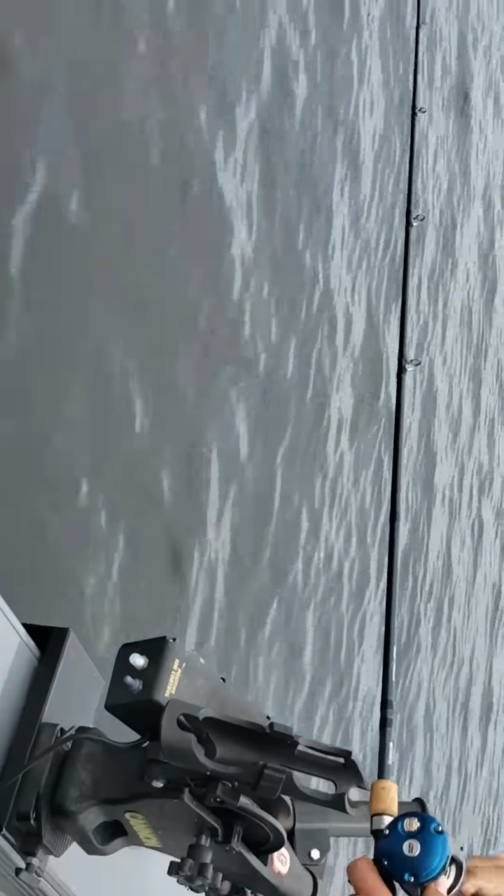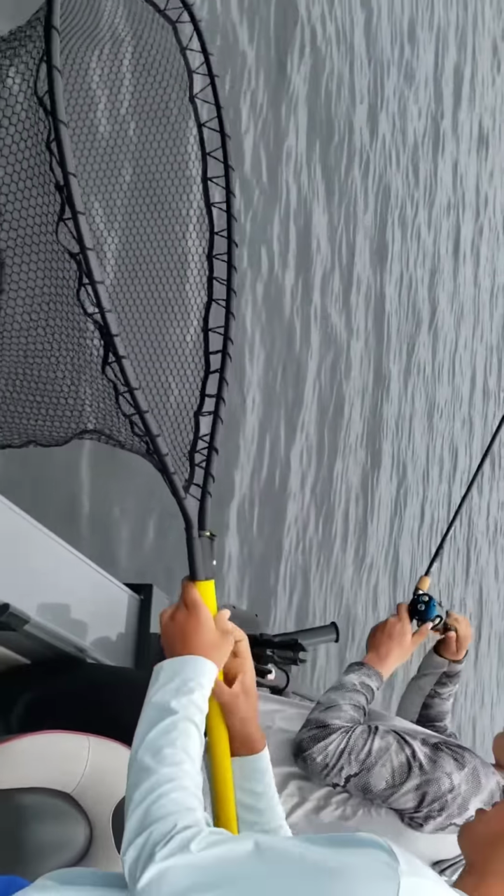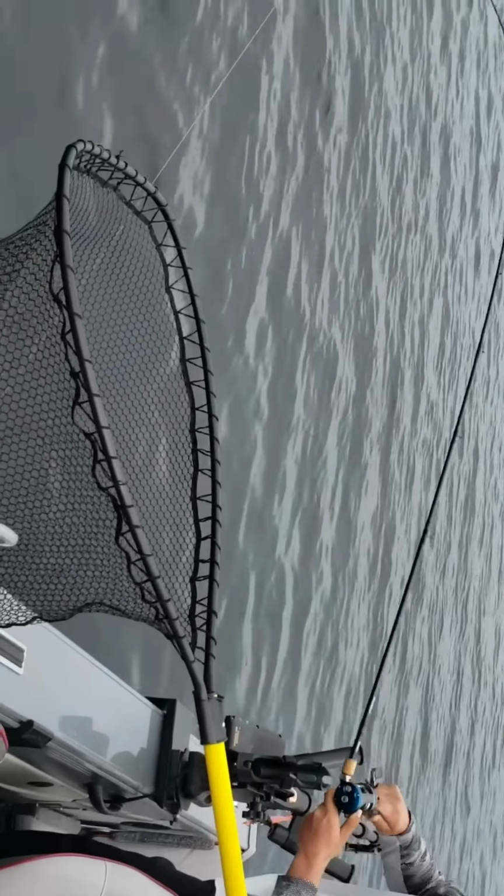Okay, we got one that's running on a sucker right now. Okay, set the hook really hard and three times. Really hard. Faster. You got to catch up to it. You're not reeling fast enough. Faster.